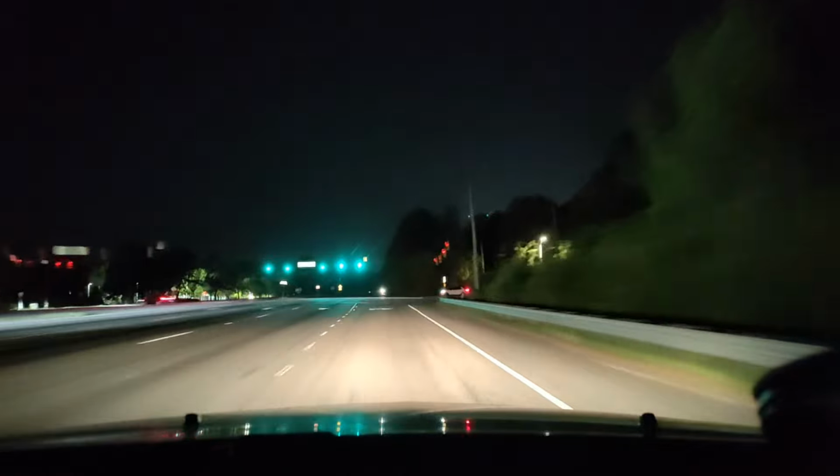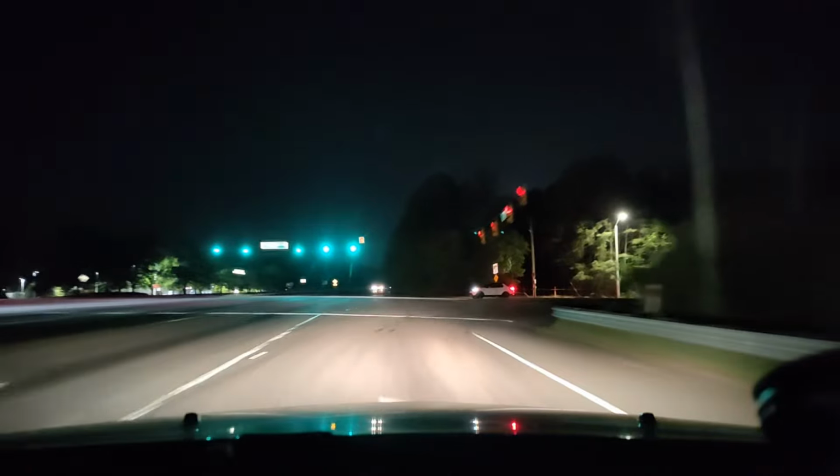There's the police. He course corrected quick. I think he was looking at that car. Yeah, he did a U-turn right behind him.